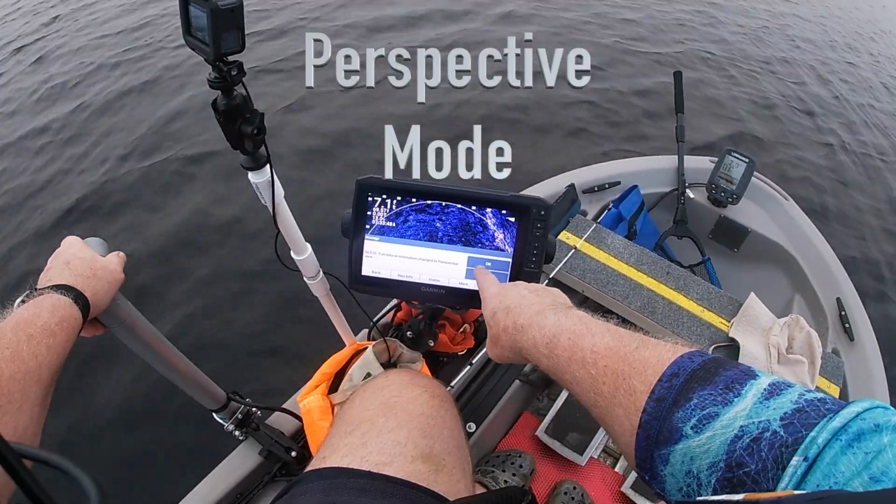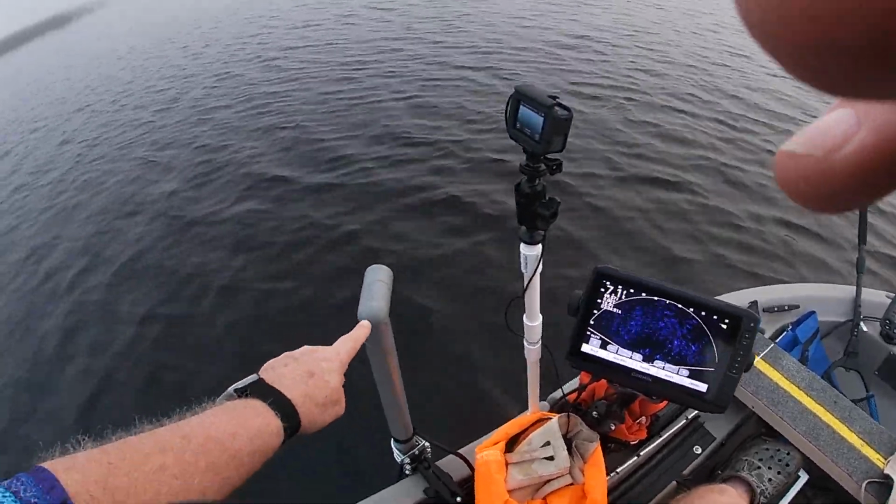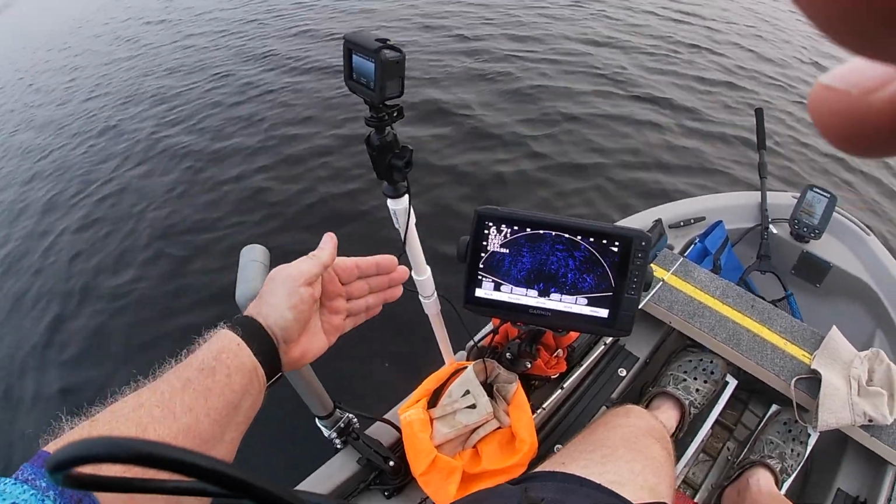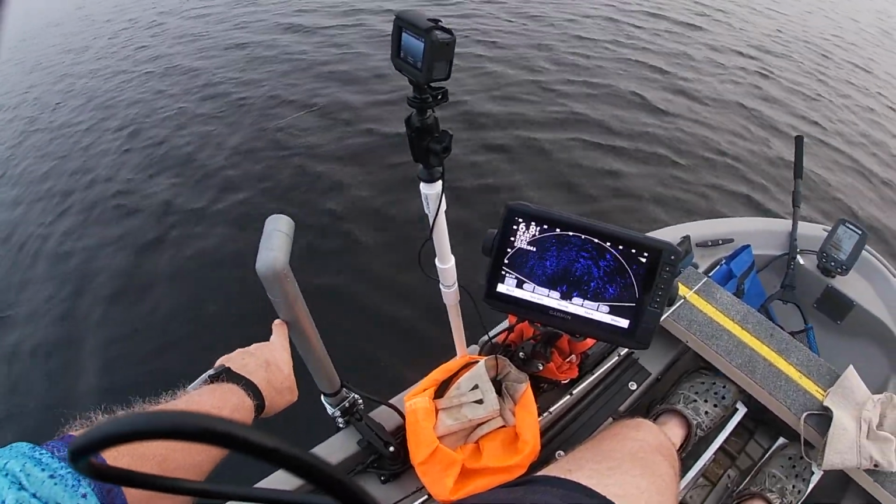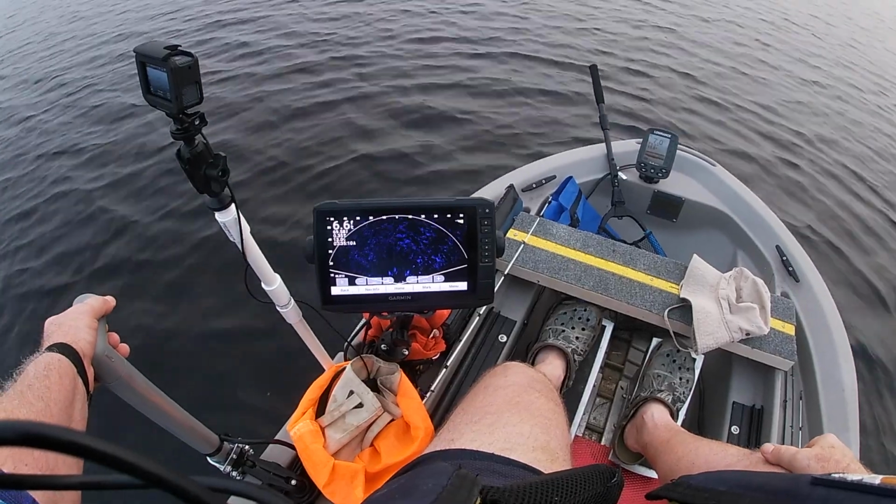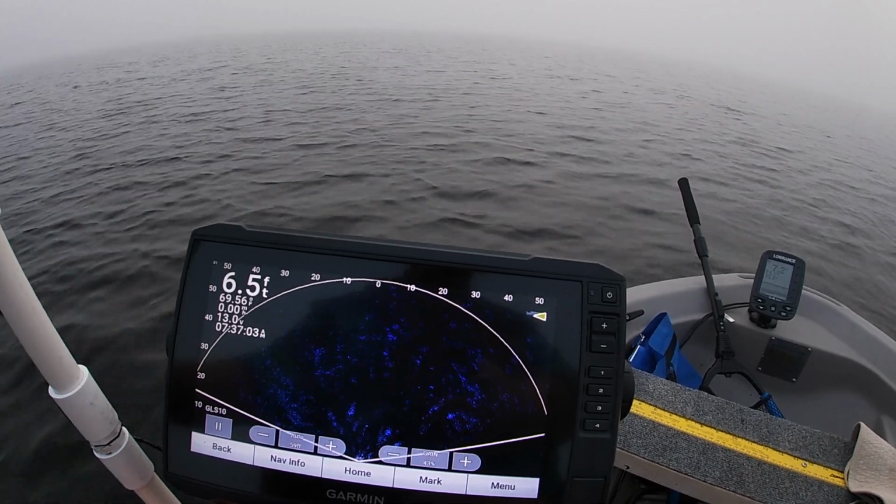And it just automatically changed to perspective mode. So I have to eventually figure out whether I want this to point that way, consistent with perspective mode or with forward mode. That's why I didn't glue that piece to the pole that's inside. It's just press fitted, so I can change it later once I figure out what I want the most.